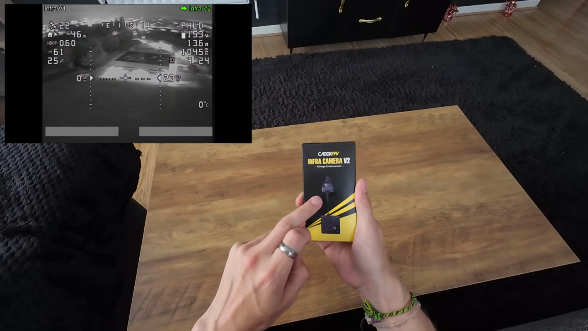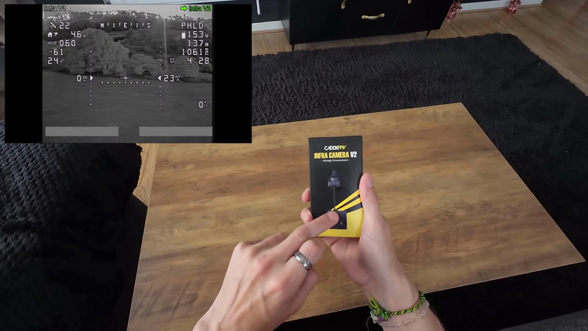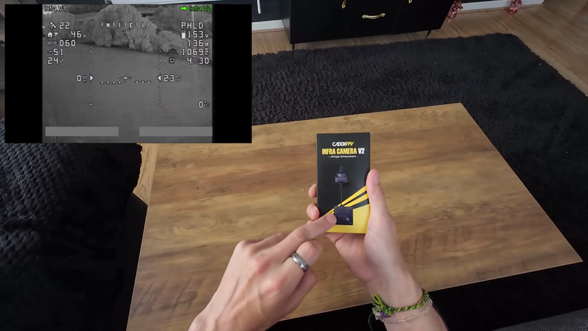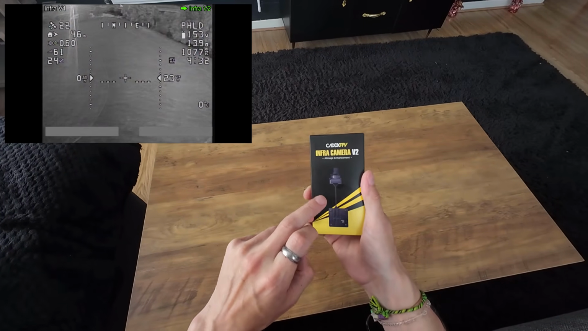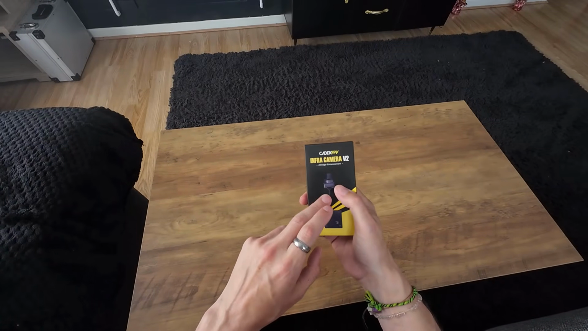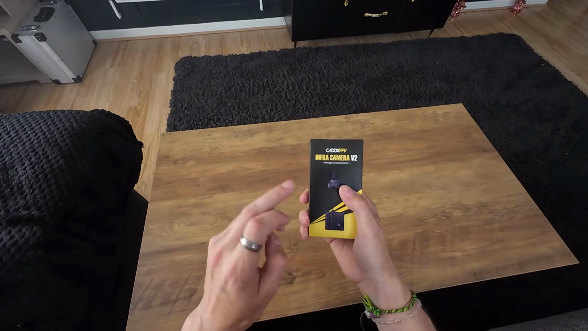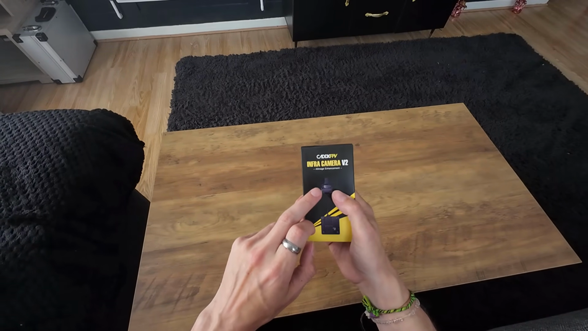And then crucially, in that video I showed you me testing this camera on one of my quadcopters in the middle of the night to show off what this camera is capable of and how well it can see in the dark. Now, I am pretty happy with that review. However, it was a little bit short and it wasn't exactly a detailed or comprehensive review. So that is why I'm now doing a part 2 review today.